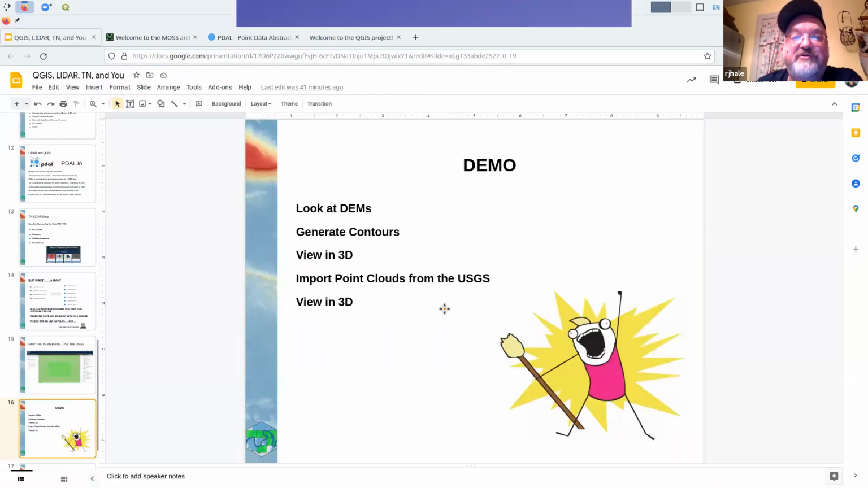So demo time, it's 4:26. It gives me 20 something minutes to look at this. We're going to look at DEM data. We're going to generate contours. I'm going to run through just some of the basics of how QGIS works, and we're going to pull in point clouds and take a look at this.